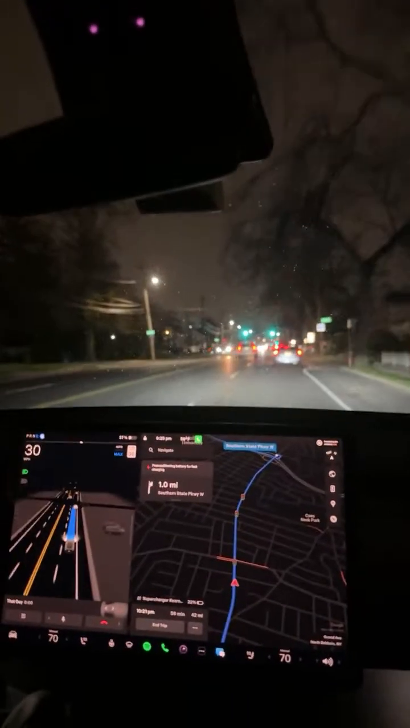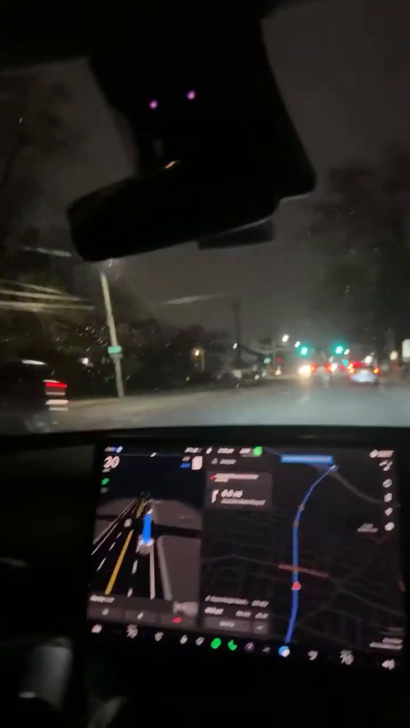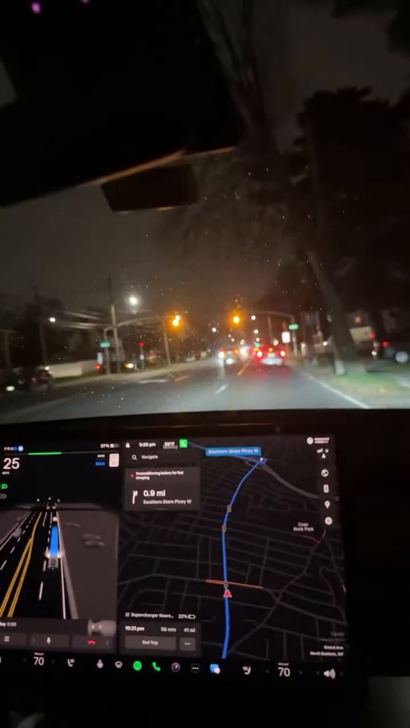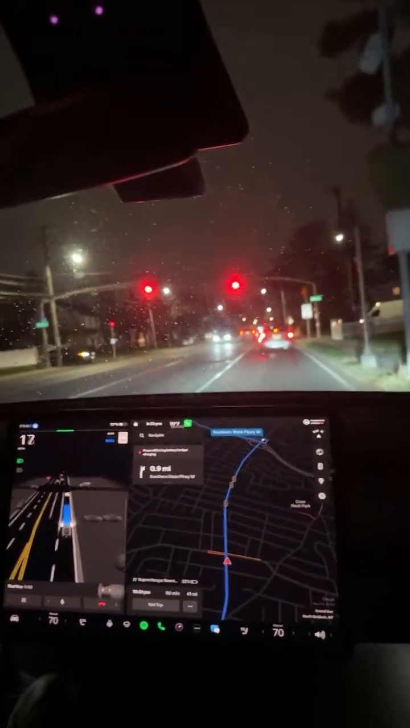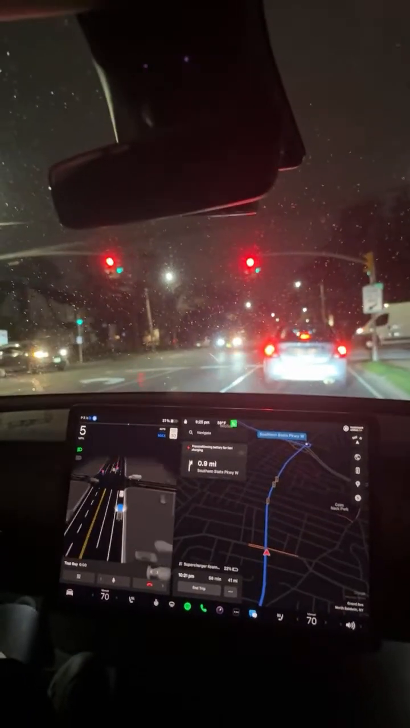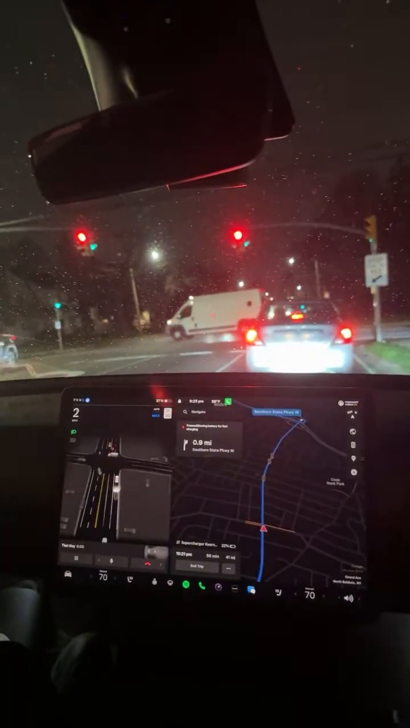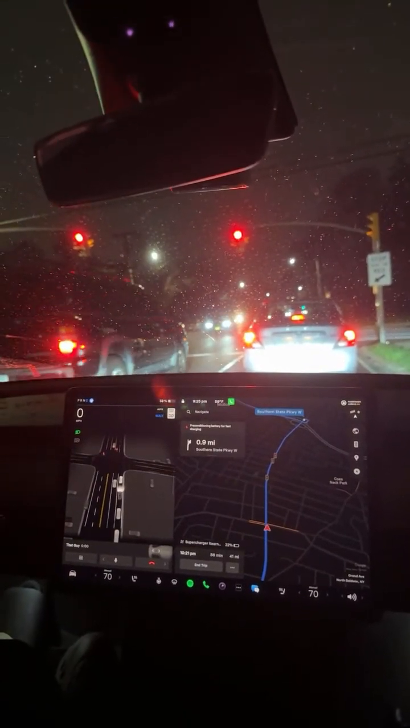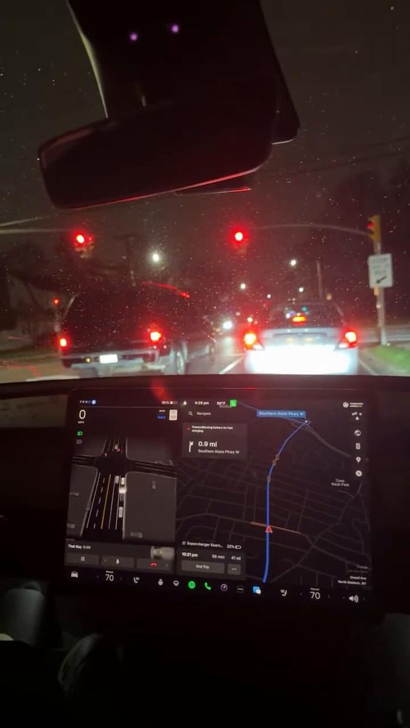Oh, it can also sense open doors of cars. Like someone was parked and they were opening the door and it sensed the open door. That was pretty cool. It can sense dogs, it can sense trash cans. Obviously, it can sense people.